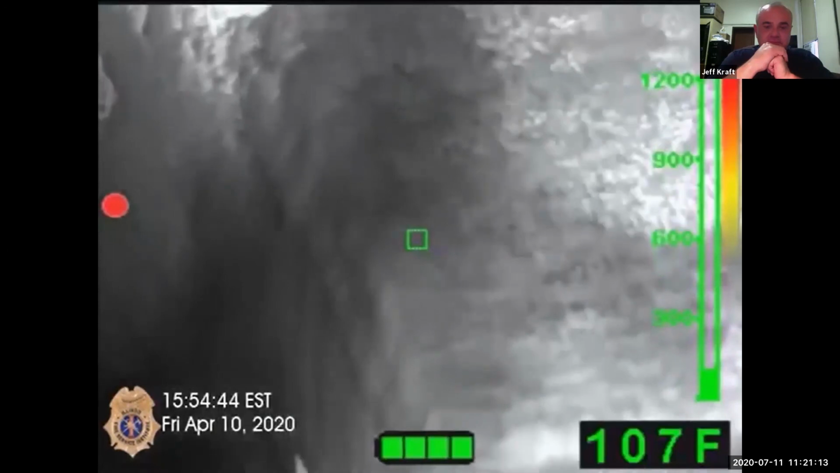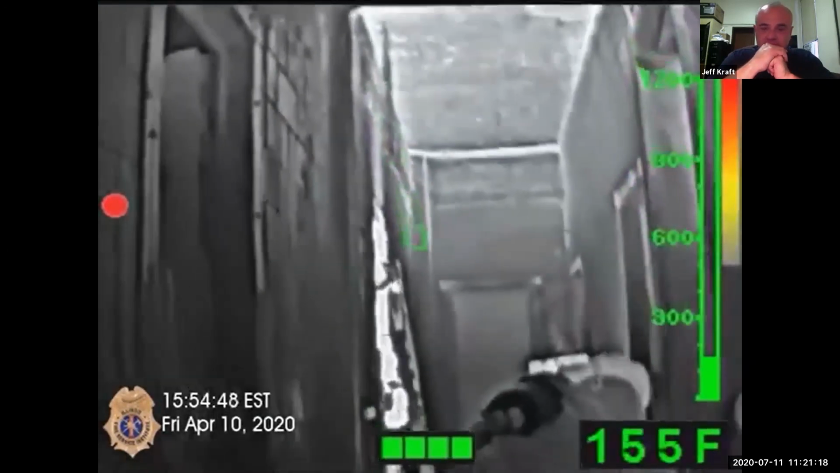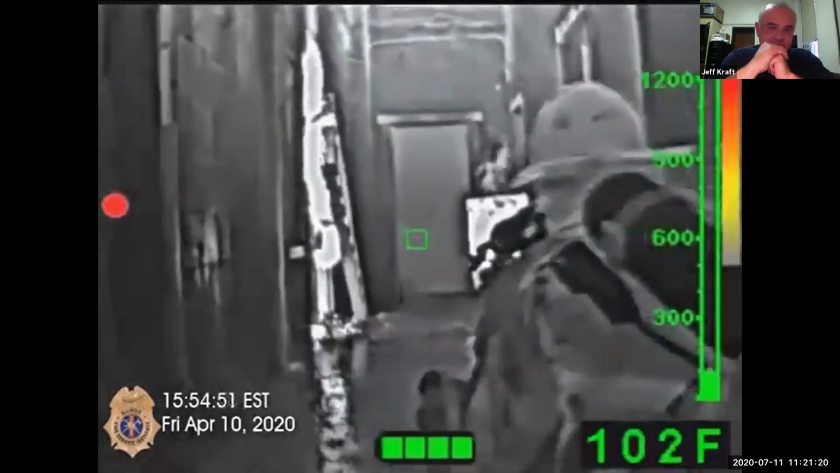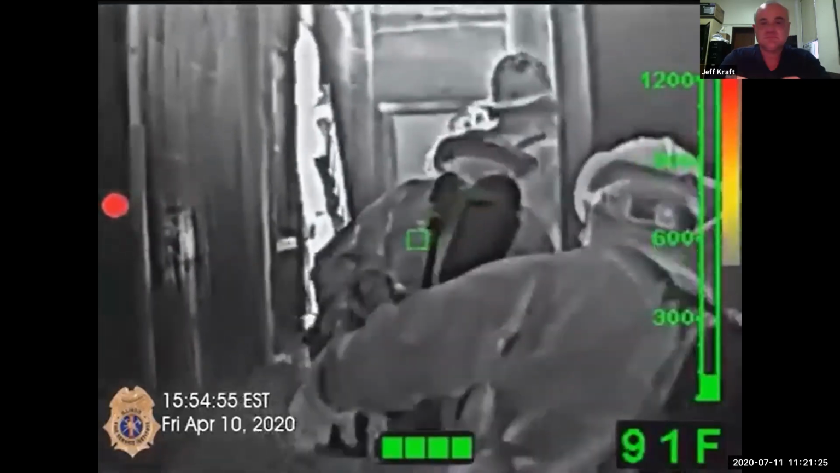Opening the nozzle and shooting it at the ceiling, you'll see temperatures drop 50 to 70 degrees pretty fast with minimal amounts of water. This can help keep temperatures low at ceiling level so we can continue our search.